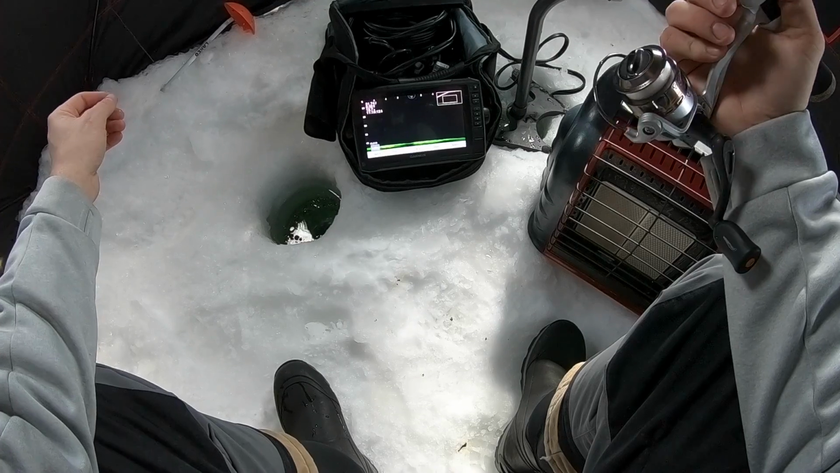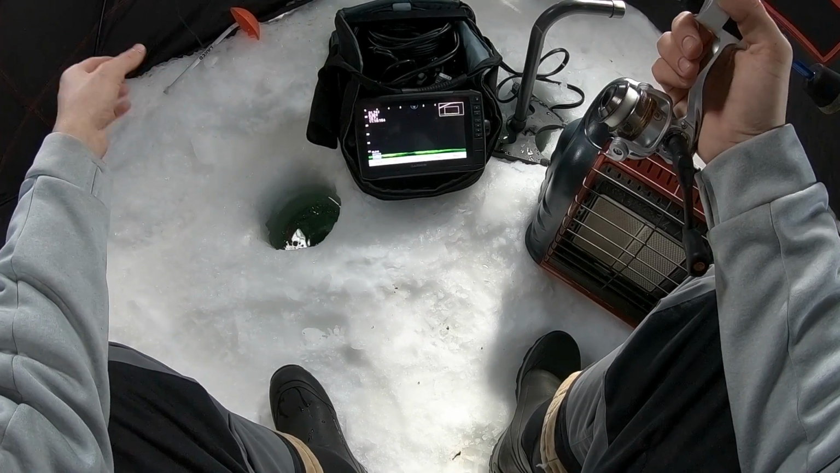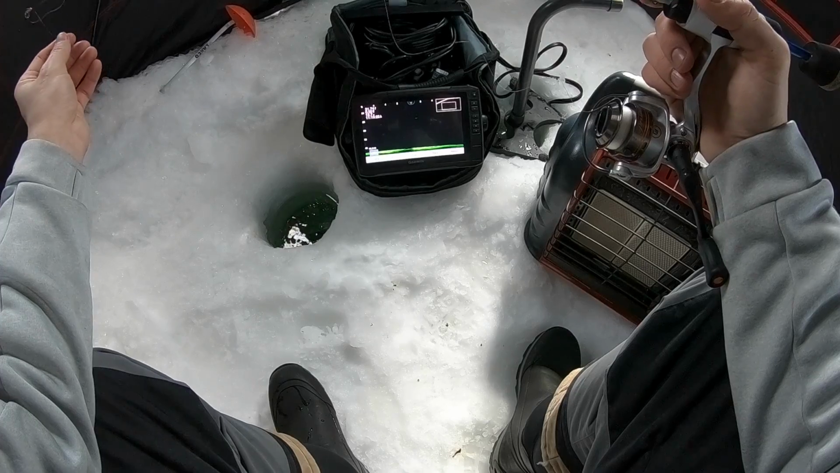and gave me a pretty good fight. A lot better than those rainbows. Even though they're not necessarily super long, they definitely put up a pretty good fight because they got a lot more weight to throw around. So we'll get back down here and see if we can get on some more.